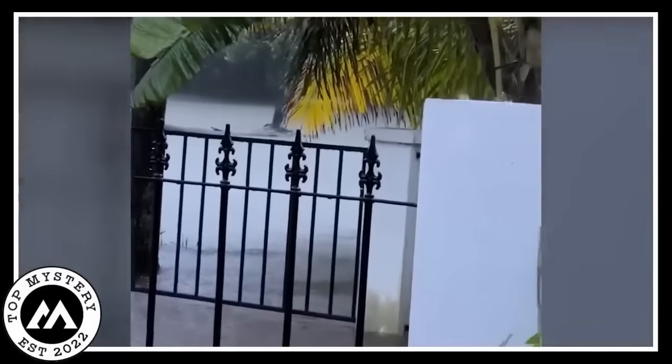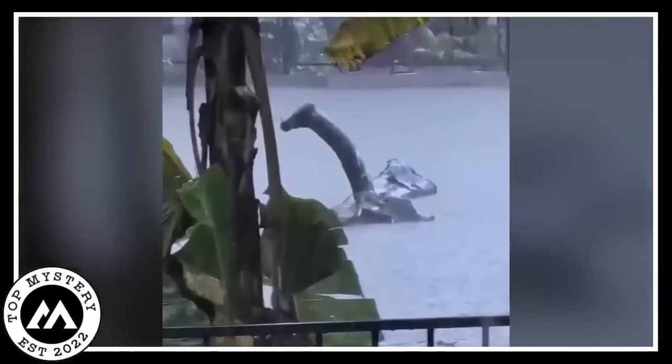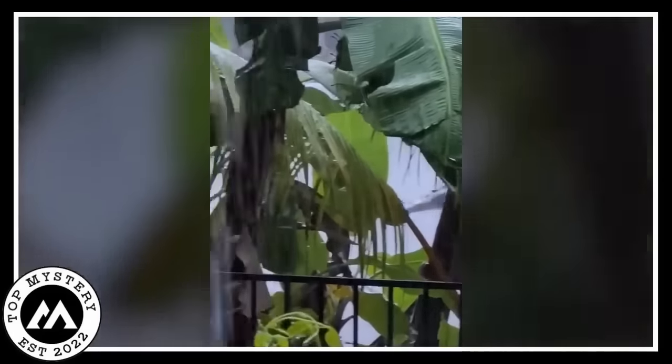So, this local person spots this mysterious figure right outside their home. Quick thinking, they whip out their camera and record the whole thing. Next thing you know, the video is on the internet, and folks everywhere are scratching their heads wondering, who or what in the world is this? Nobody's got a clue. It's like a puzzle with missing pieces.